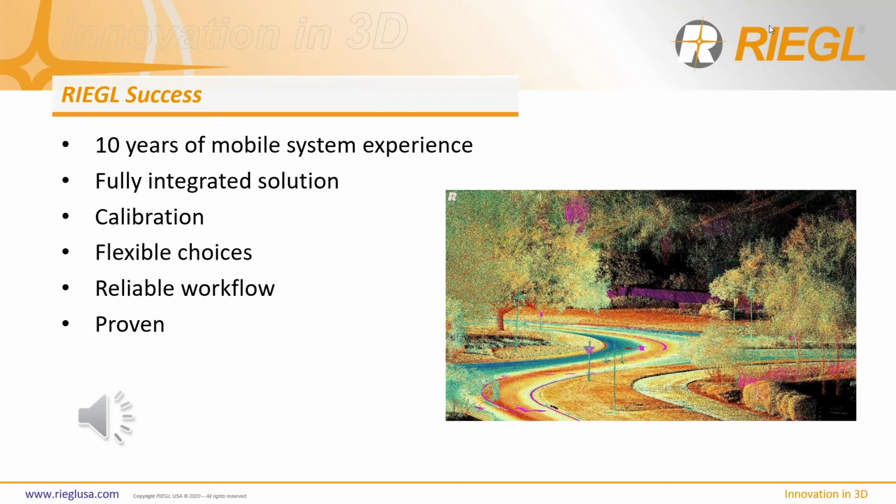In 2016, we took a huge step to pave the way for today's well-proven MLS product family. We introduced RIEGL's first MLS system based on the VUX-1HA laser scanner, which is still known as one of the most precise and powerful scanners dedicated to mobile laser scanning.